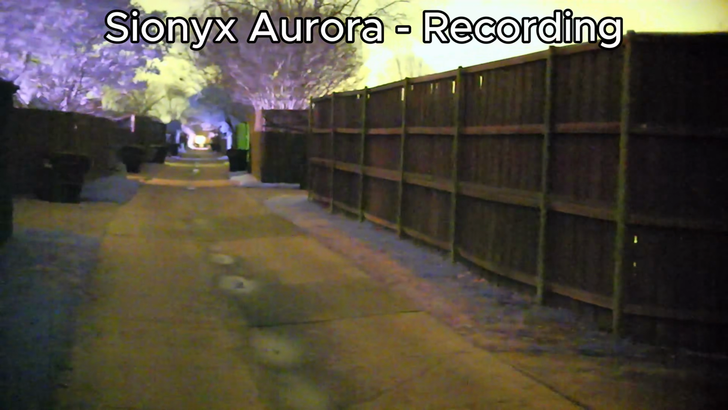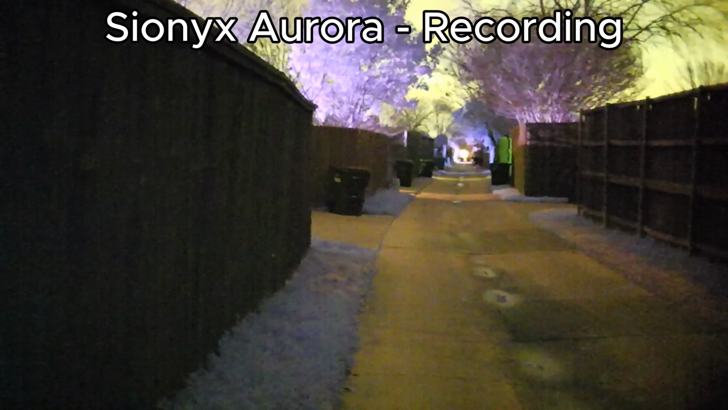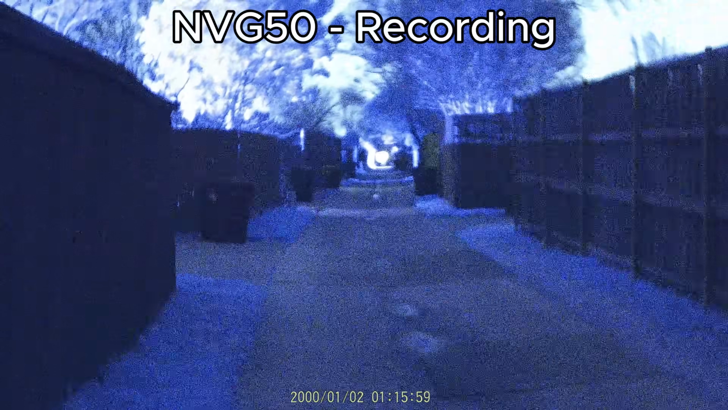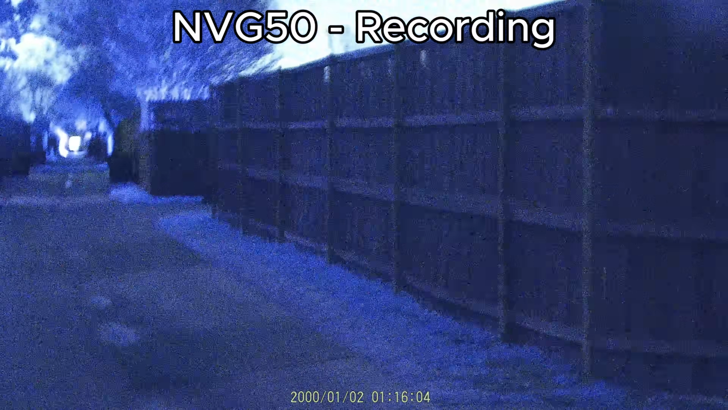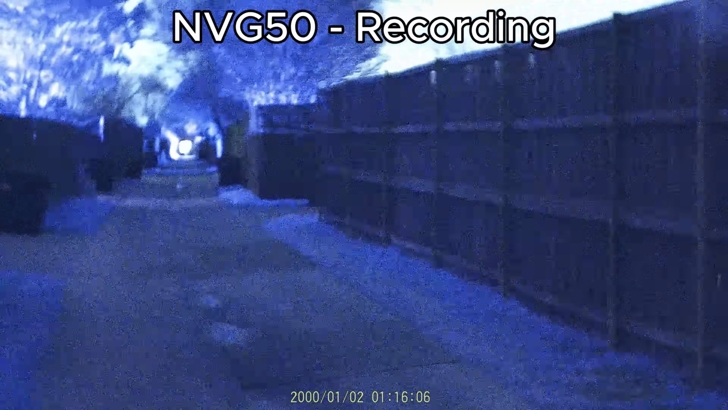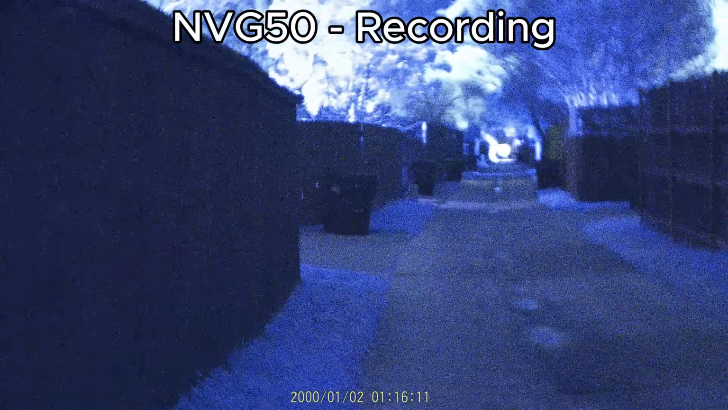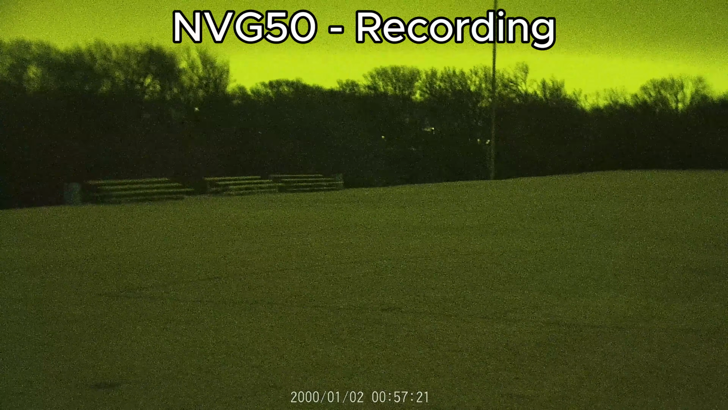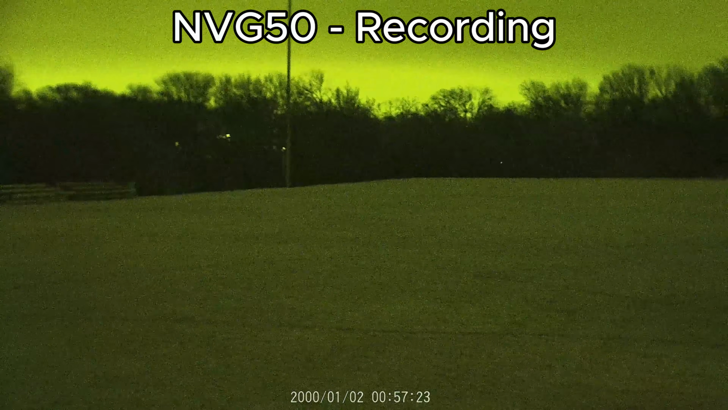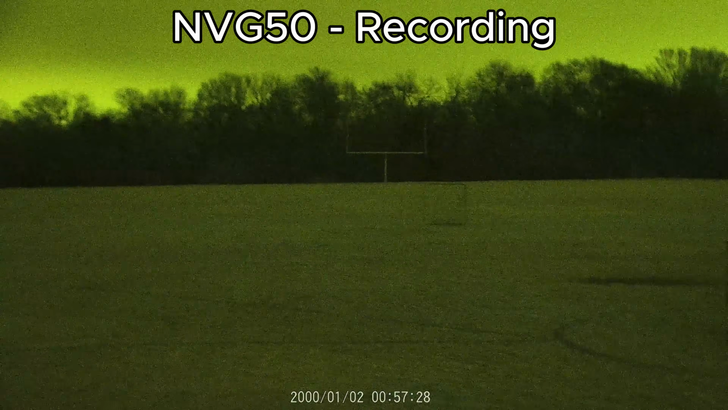The Sionix Aurora does have a lot more features to tune, like video brightness control, resolution control, and exposure. While the NVG50 doesn't have that capability, it looks better due to the fact that the image sensor is that much better. The video from the NVG50 just flat out beats the Aurora, and it's simpler to set up too. The only negative I have for the NVG50 in comparing it to the Aurora is frame rate. The NVG50 is capped out at 40 frames per second, which tends to cause more motion blur compared to the Aurora. The NVG50 also has better low light sensitivity compared to the Aurora.